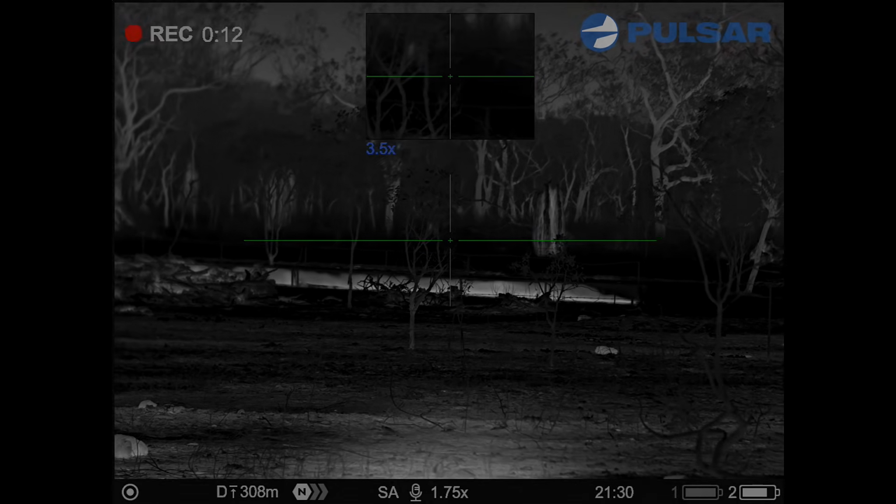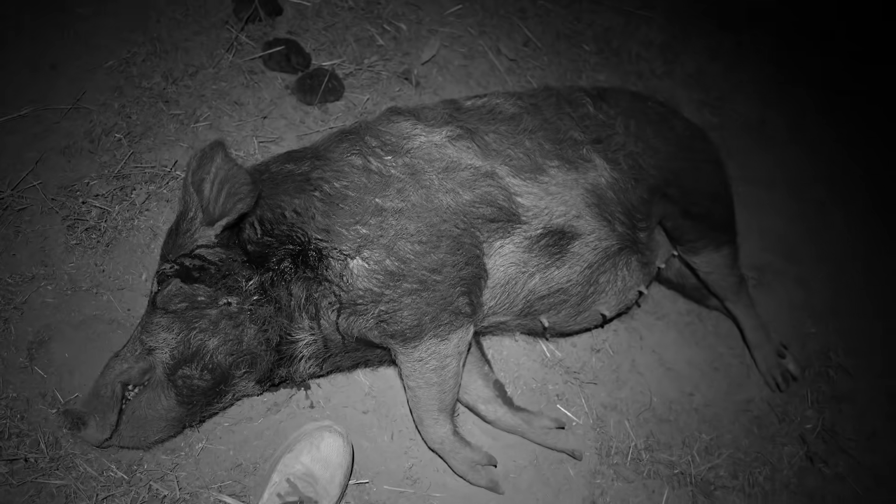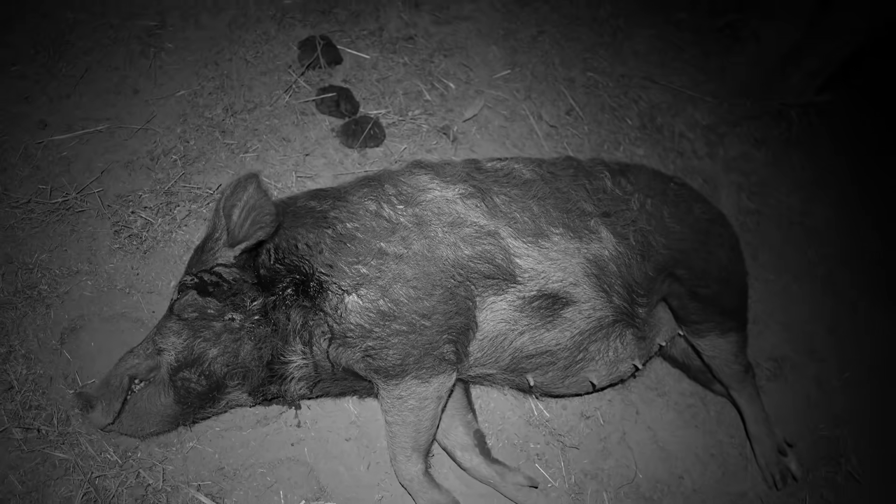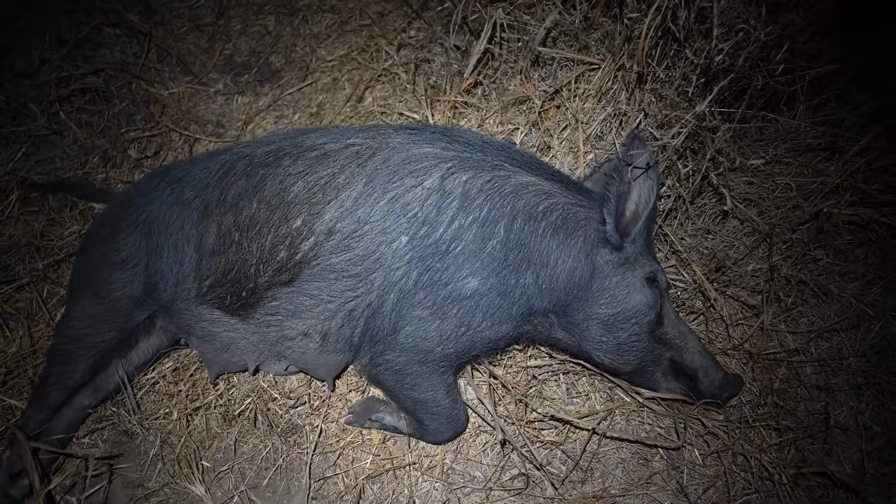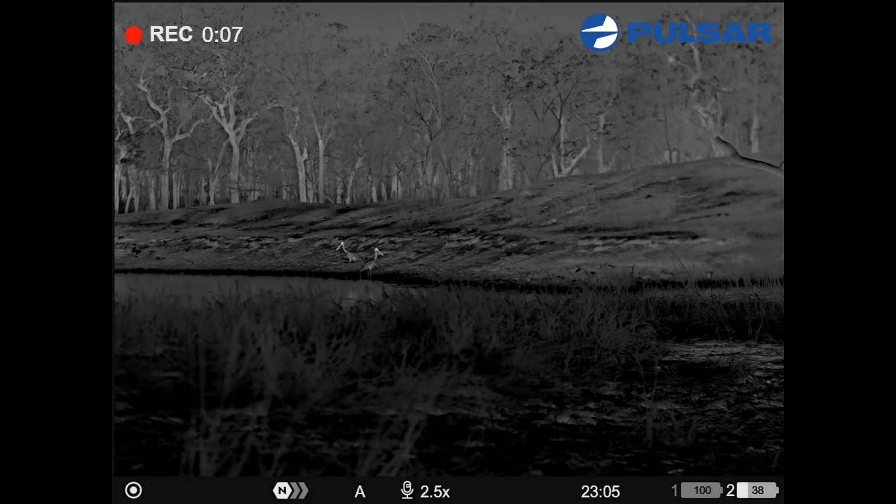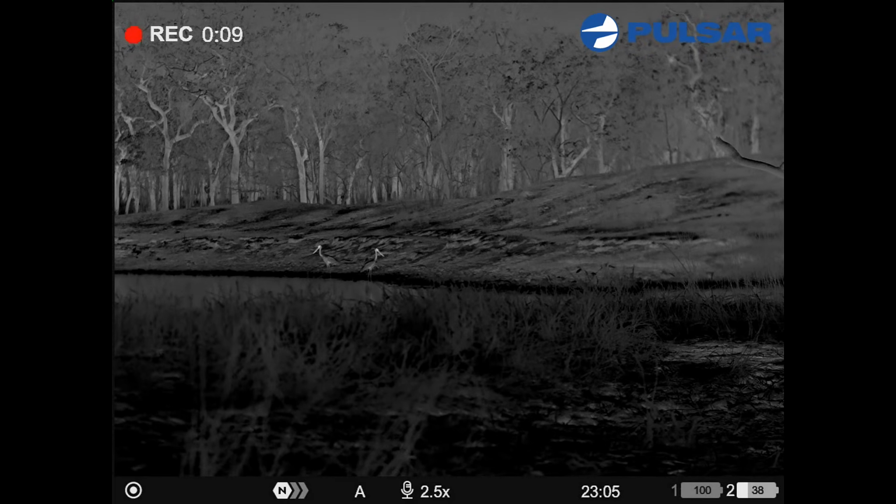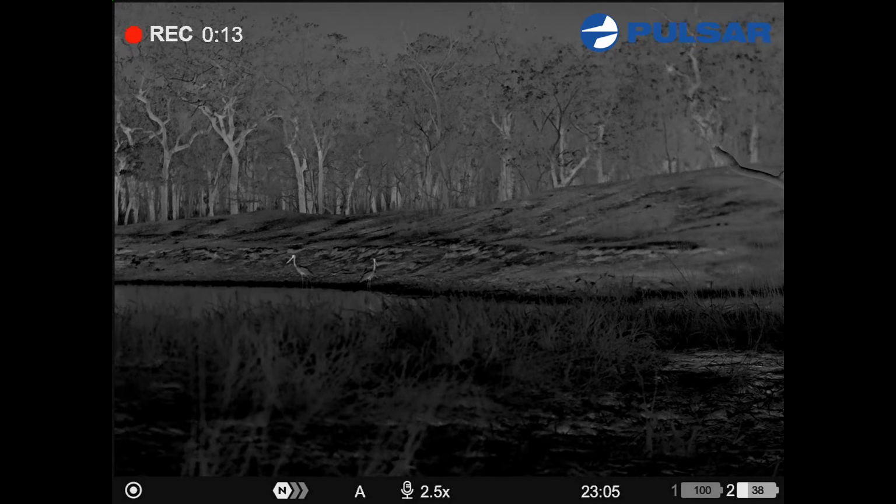They're in the foliage. I've got one. Size 11 shoe for scale. Shoe, not boot, because it's hot up here. That's a really big sow. Another really good sized sow. There's heaps of them up here. These big birds here on the dam edge, they're jabiru. Certainly a different species to what I'm used to viewing at home with the thermal.